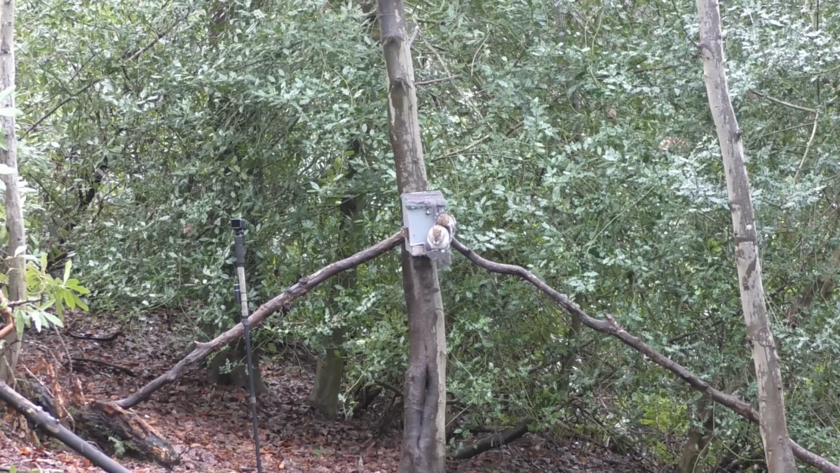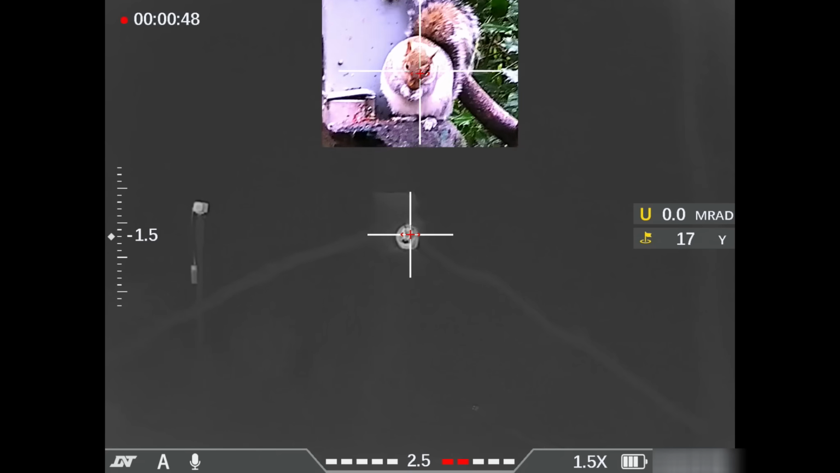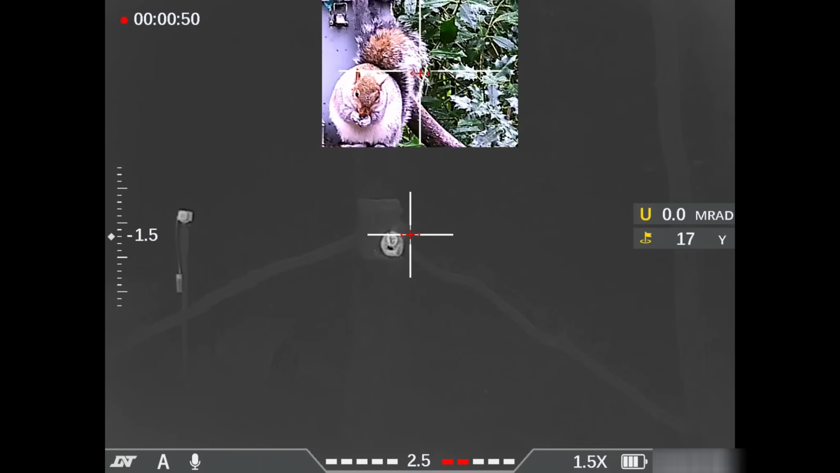There we are, perfectly sat up for me. But it might help if you cock your rifle first though.